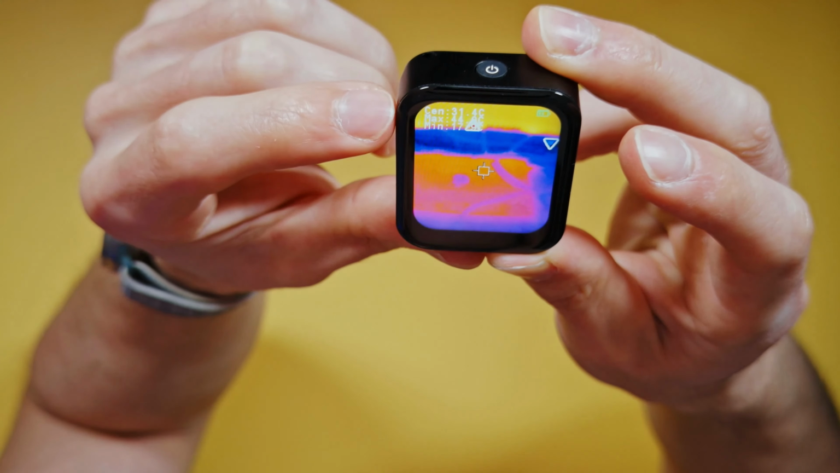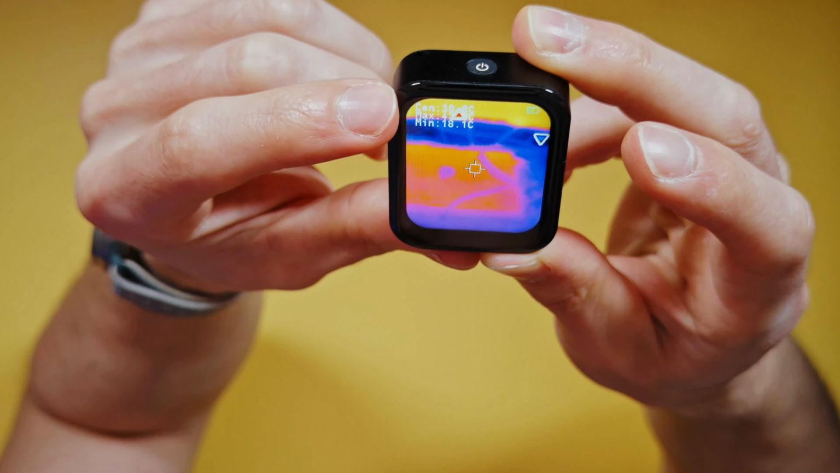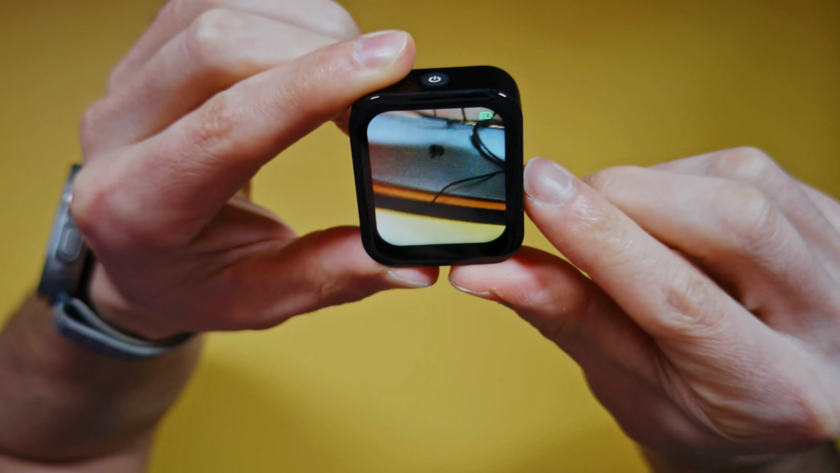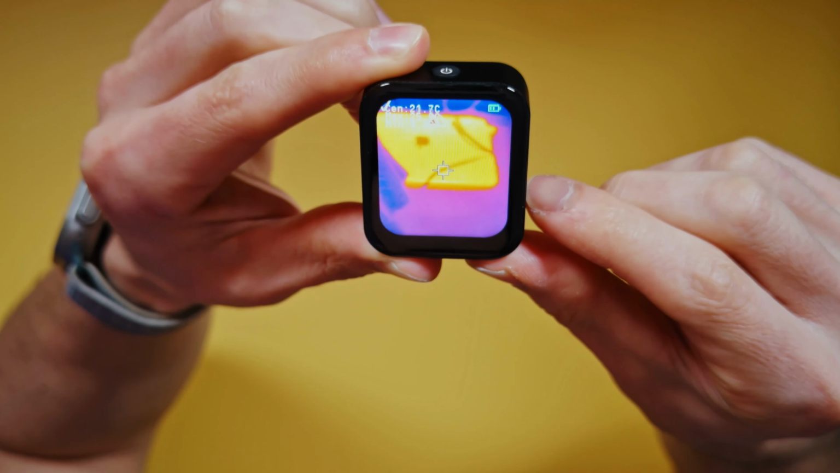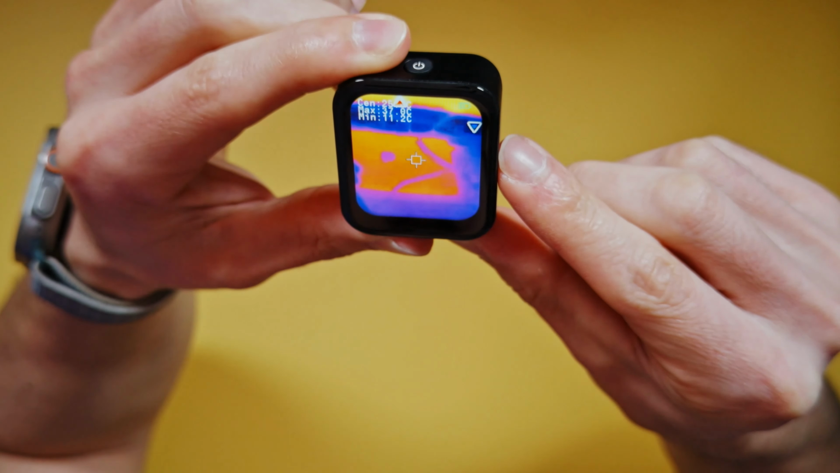And of course, we can see the center temperature, the max temperature, and the min temperature at the top left. Okay, and then we can turn off the thermal imaging. We're just swiping up, and then we just have the normal camera, and then swipe down, go back to the thermal imaging camera.